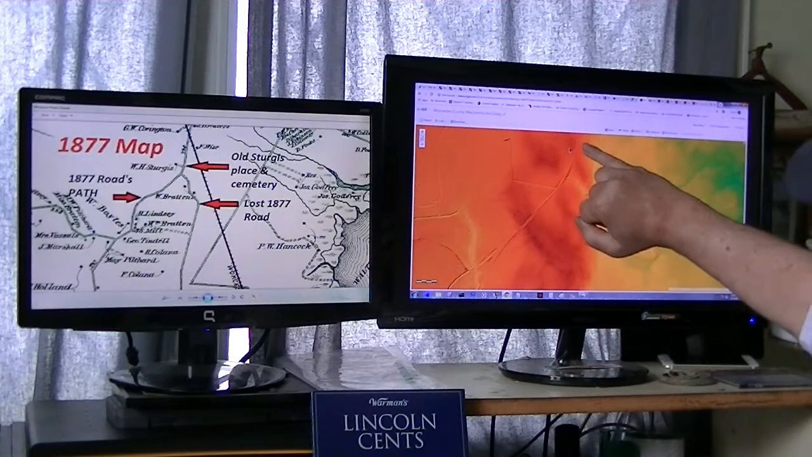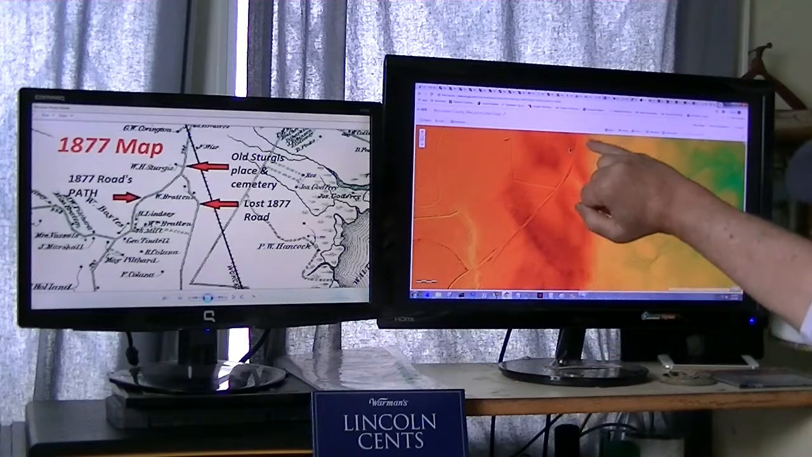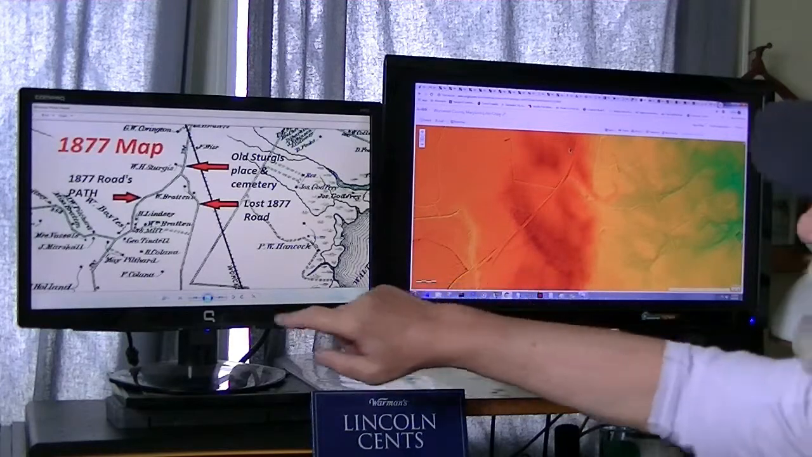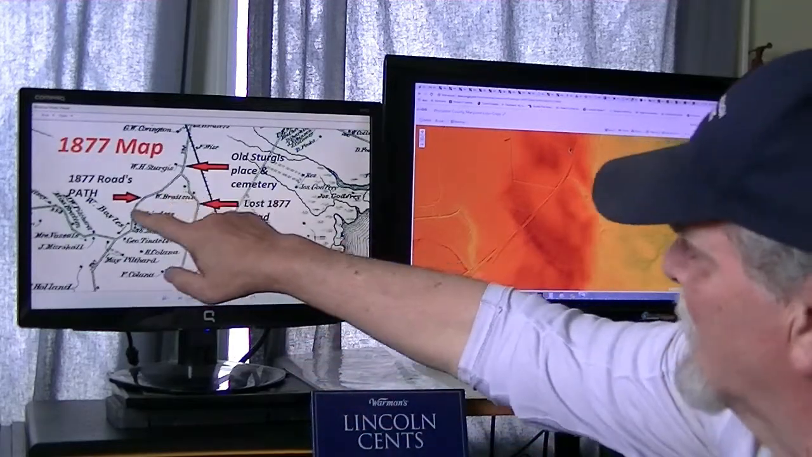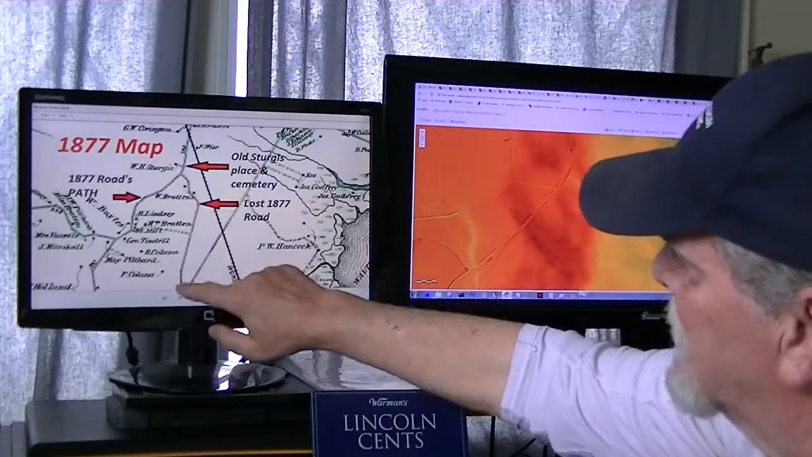Here's the current Route 12. Maybe I should cut that out. Don't want nobody finding my digs. But anyway, here's the old route. And what we're looking for, personally, myself, is where the old road was and where this road is in particular.